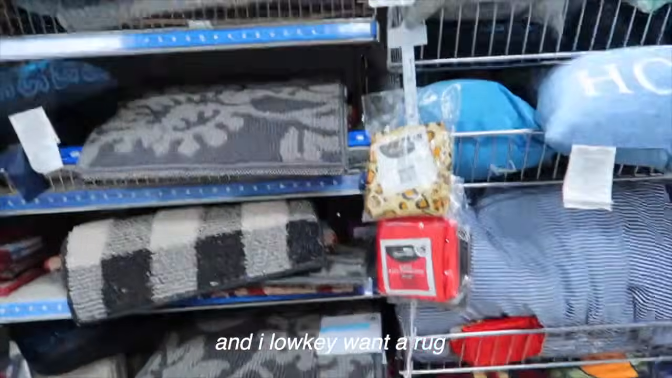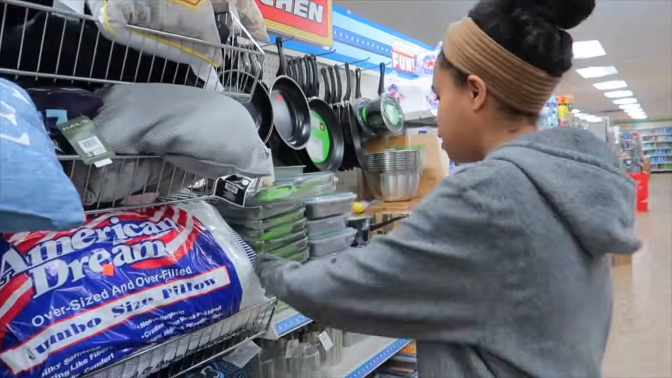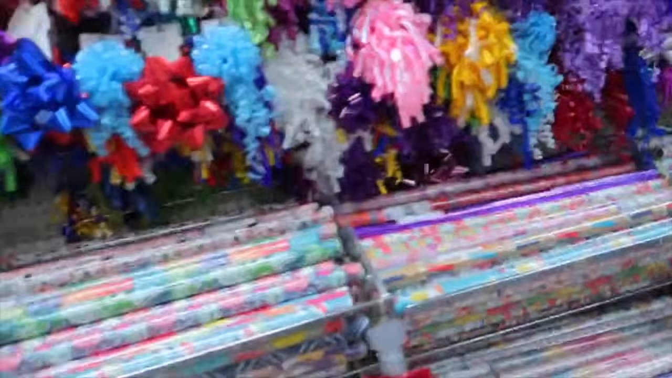Okay, you ready here? Yeah. Let's go. Y'all, I have the plants I want. And I low-key want a rug and that satin pillowcase. But it's $5. Y'all, we found the wrapping paper. Now I just gotta find which one.